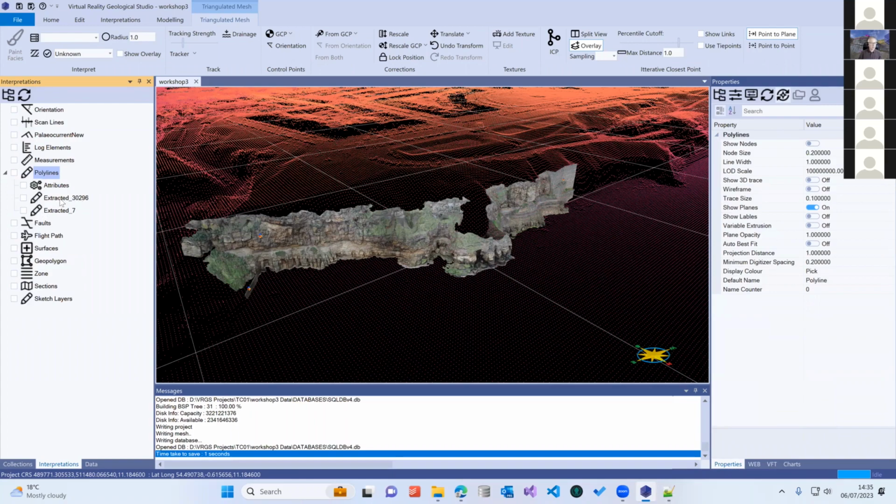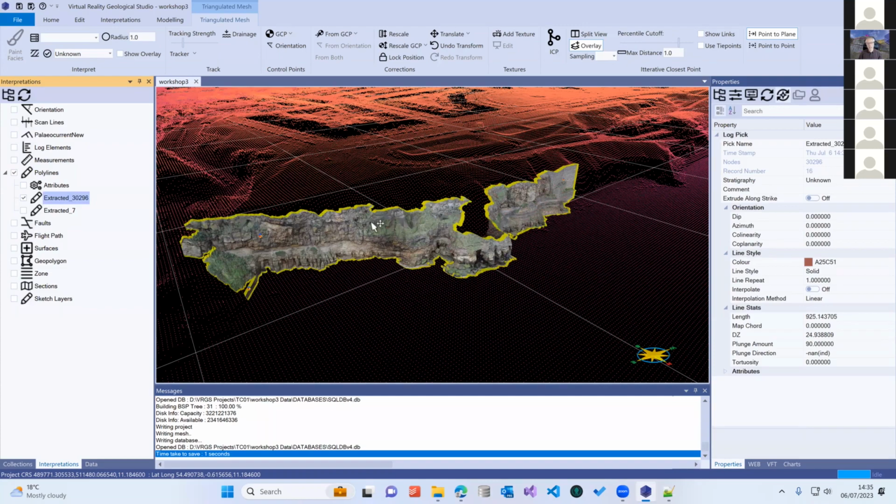We found now that it's generated 2 separate polylines. This is the number of vertices that there are in each polyline. So this is obviously the big one. And when I select that, you can see it's a polyline that tracks all the way around the outside edge of the mesh. So we're going to use that to help us merge the data.